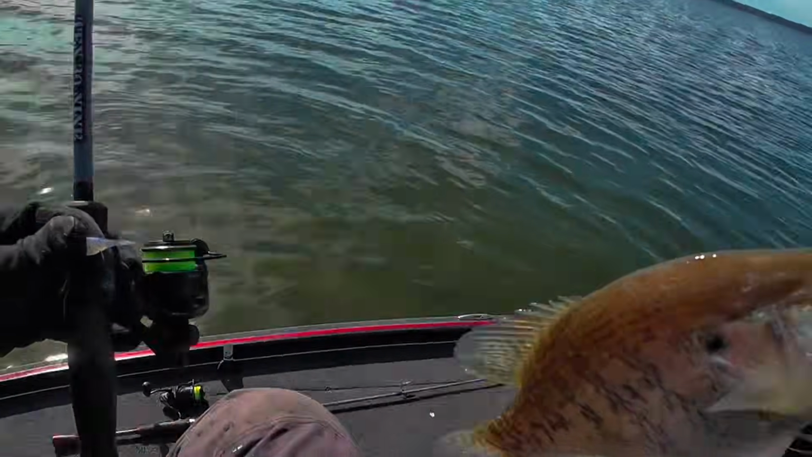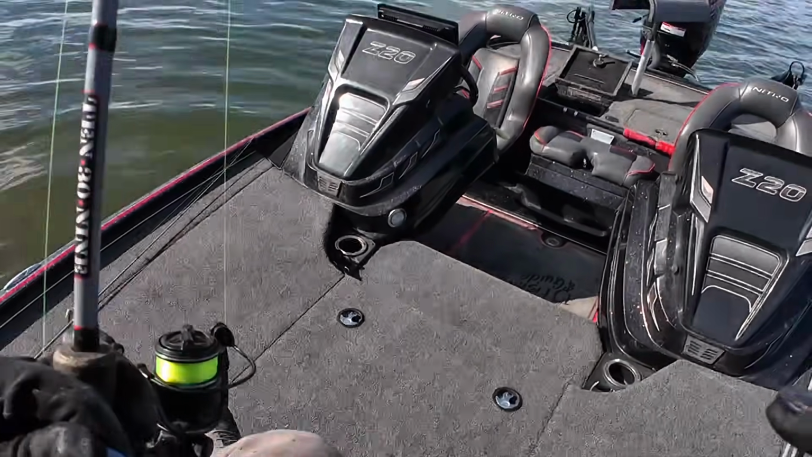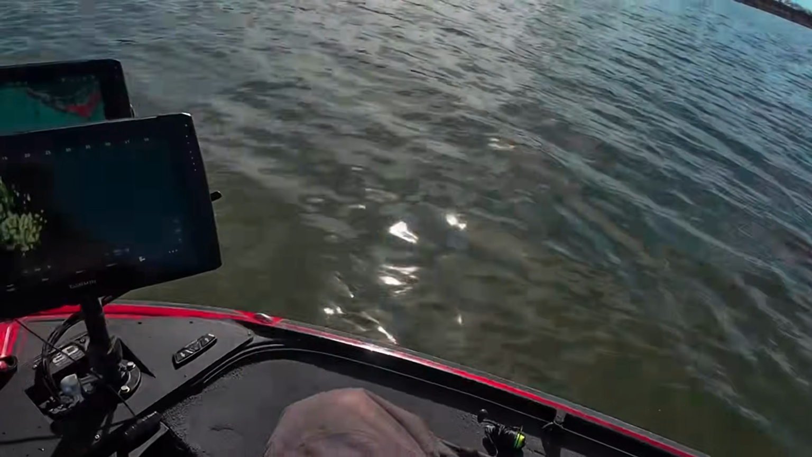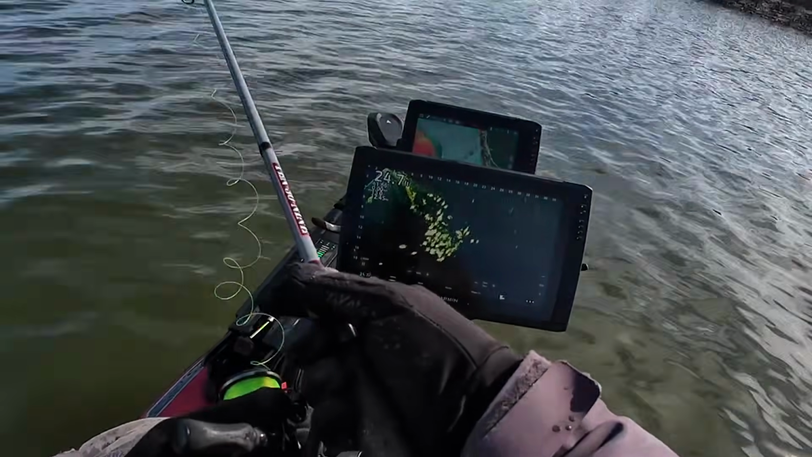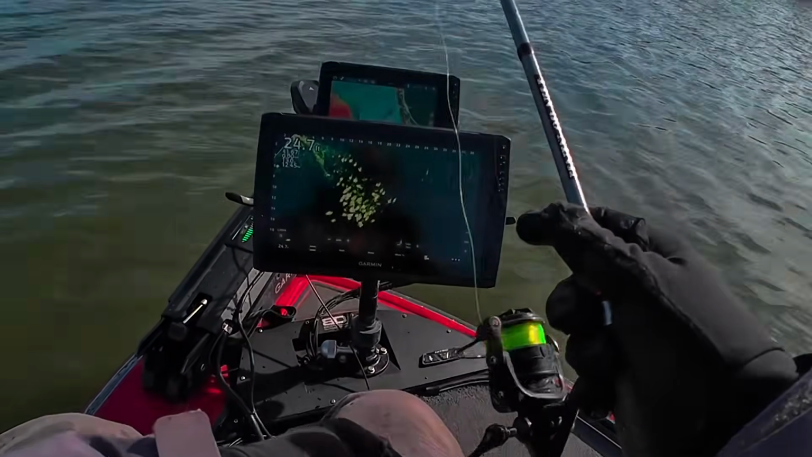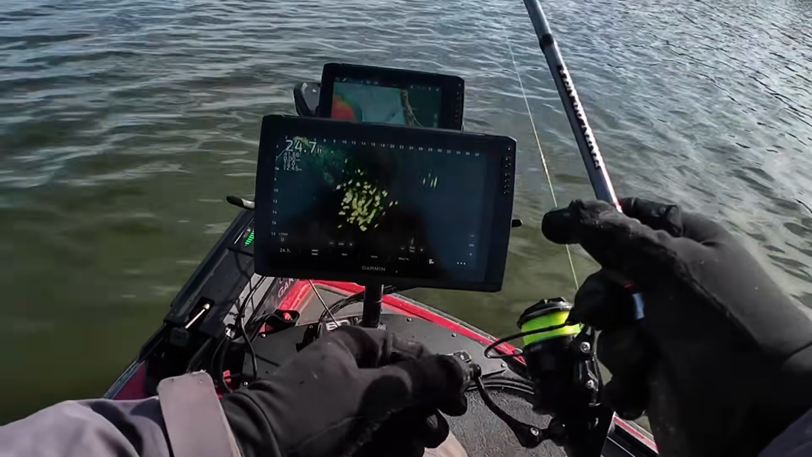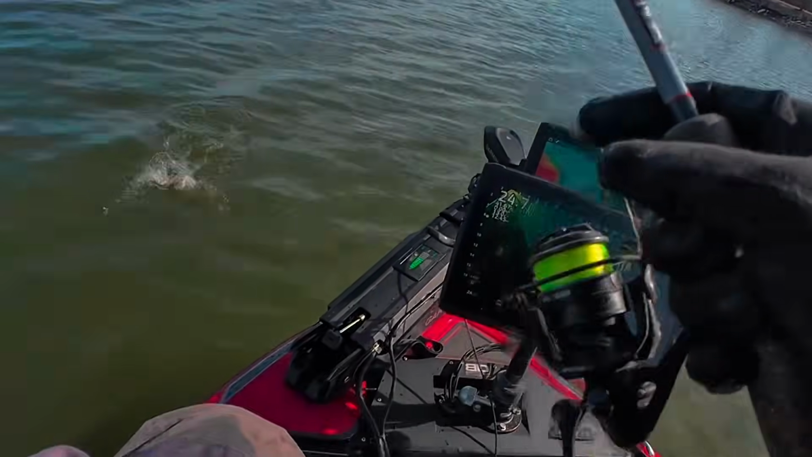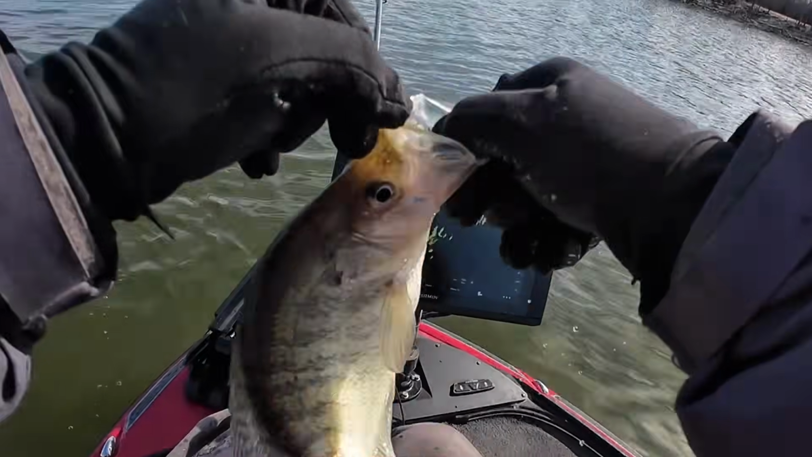I'm going to try to swing it in there. That way I don't create footsteps. There we go. See, didn't spook him that time. Out there at 20 foot. Oh, here's a decent one if you'll commit. That was not him. Hey, but that's still a good fish. I had a bigger one, even bigger than him, chasing it.